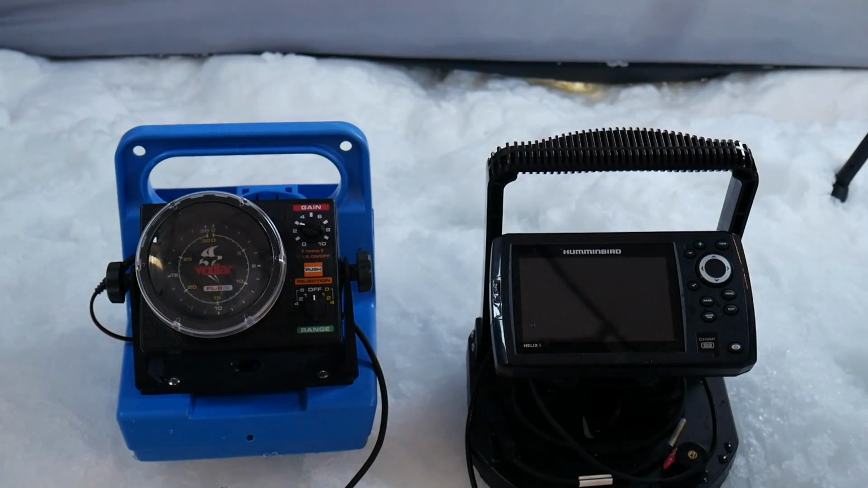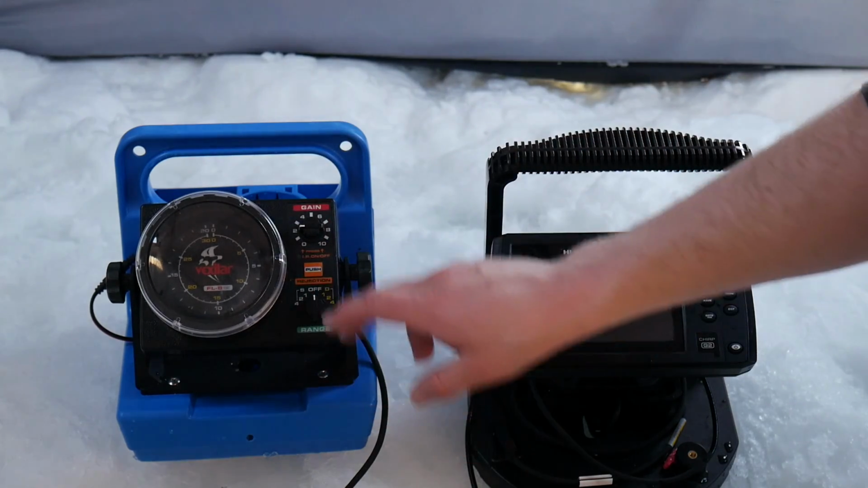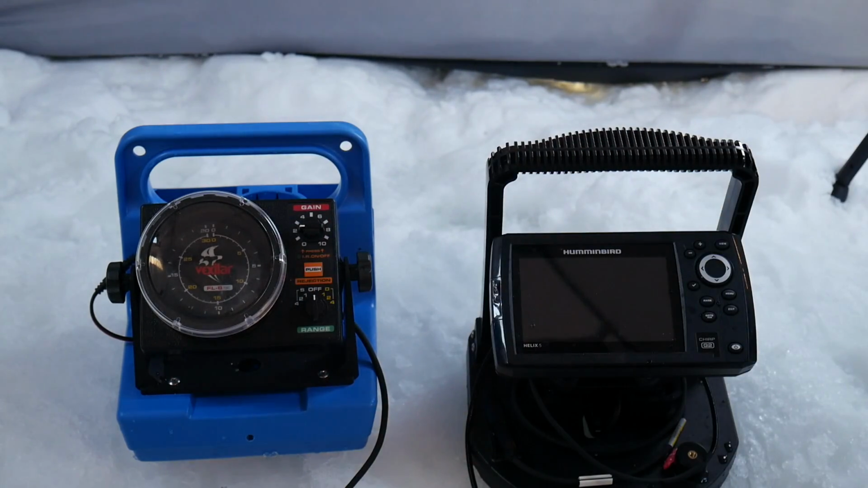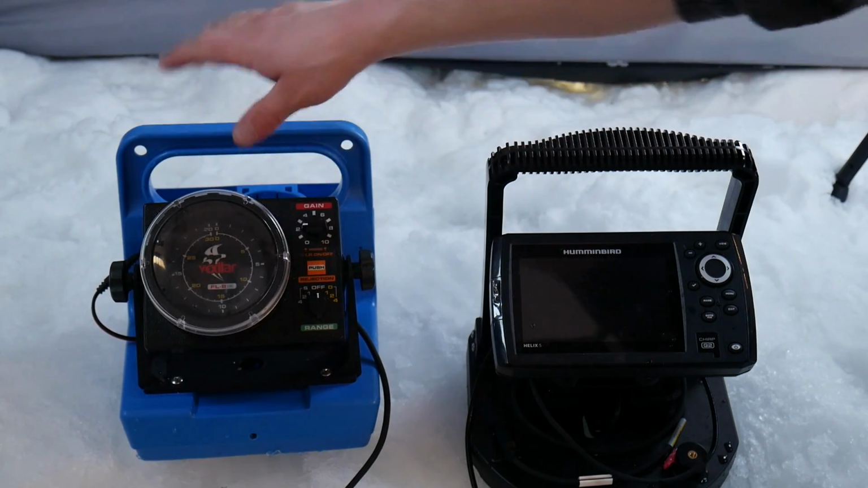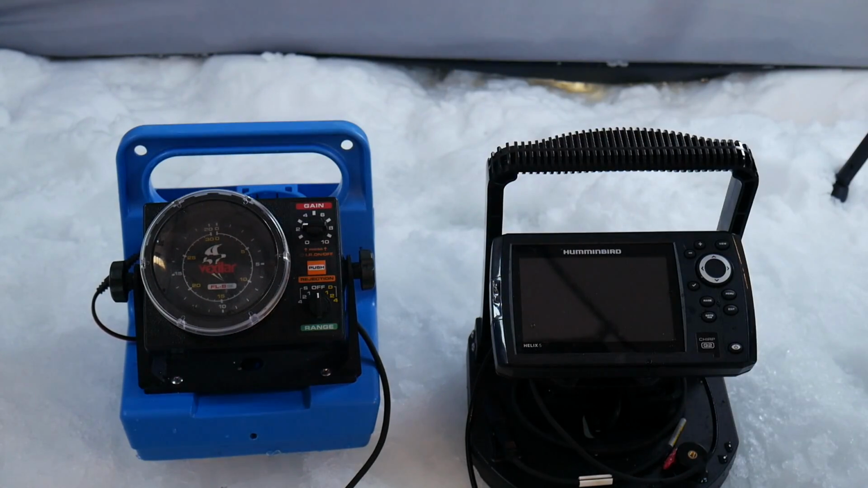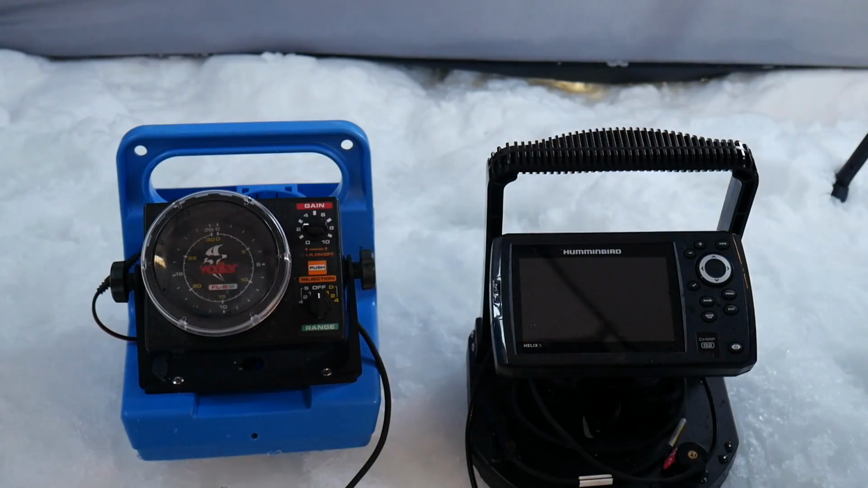Very basic unit, but it works well. Got the gain and the power and the interference rejection there. Very nice little unit, very simple, basic. It even has great portability to it. It came in this little blue pack. You can buy it in a different case, but when I bought it at Shields, it just came in this pack. This unit retails for $279, and it's just your basic ice flasher.